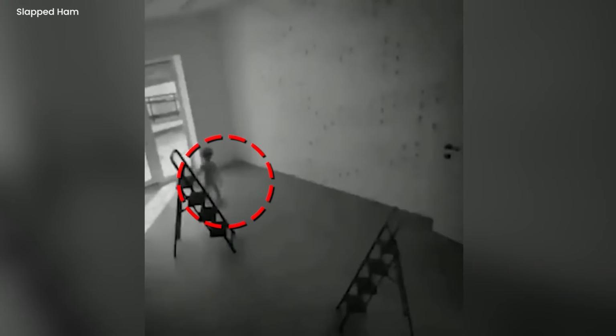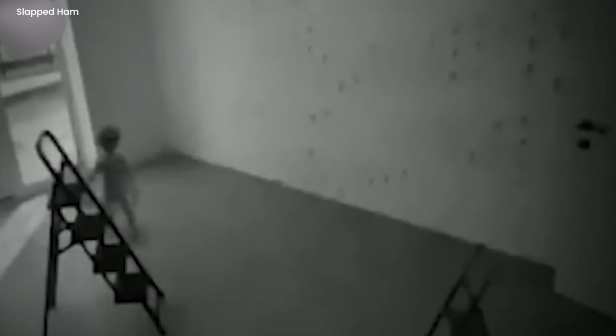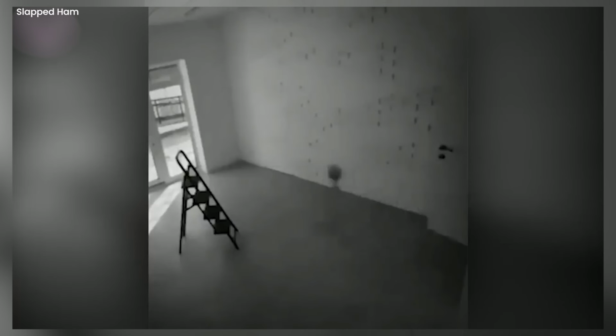Then suddenly, a small cryptid creature enters the room and walks a few steps. Then it suddenly teleports and vanishes into thin air. The creature had a bulbous head, a small thin body, and large black eyes. Viewers say it could be an alien indeed, as it really looks like one of the depictions of aliens. Others speculate that it could be a cryptid creature or even a demon.